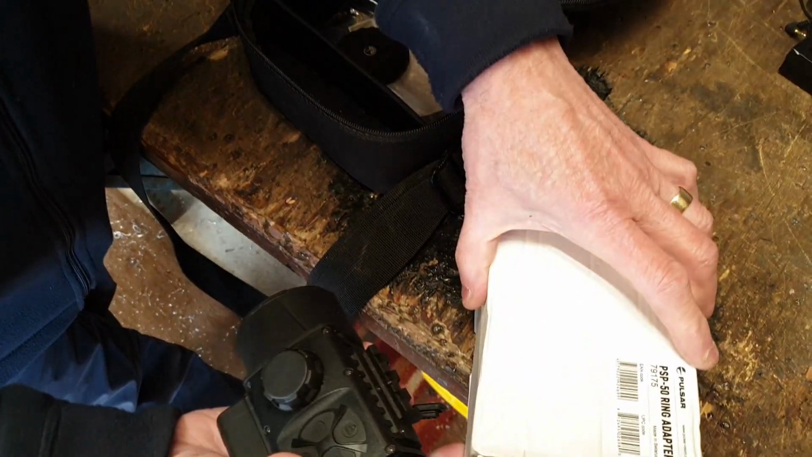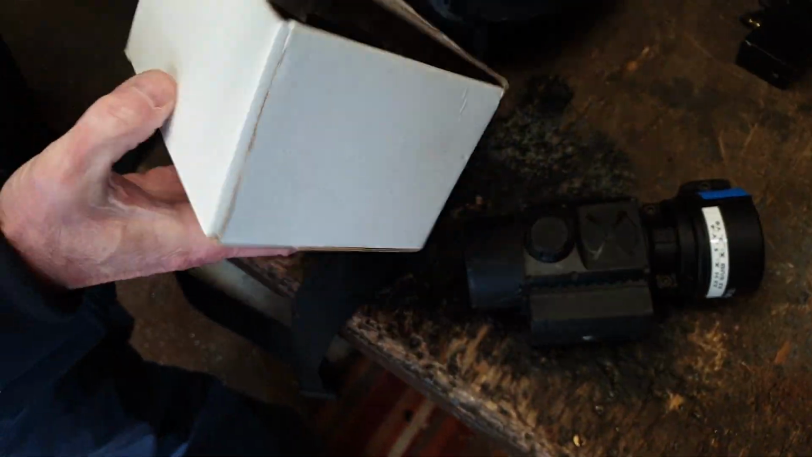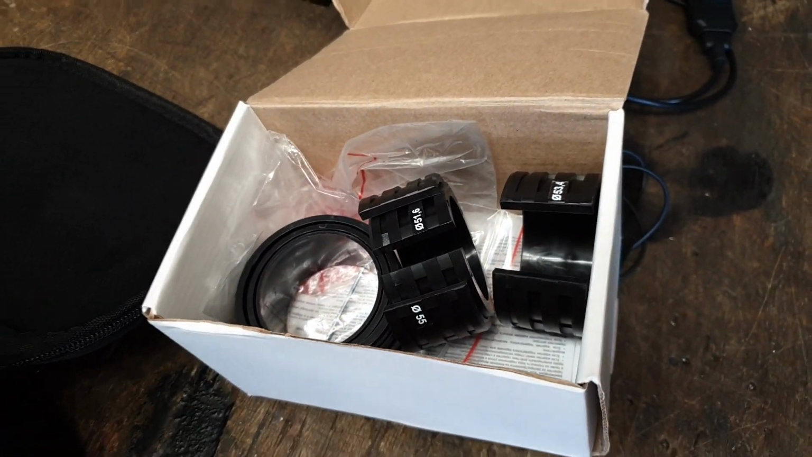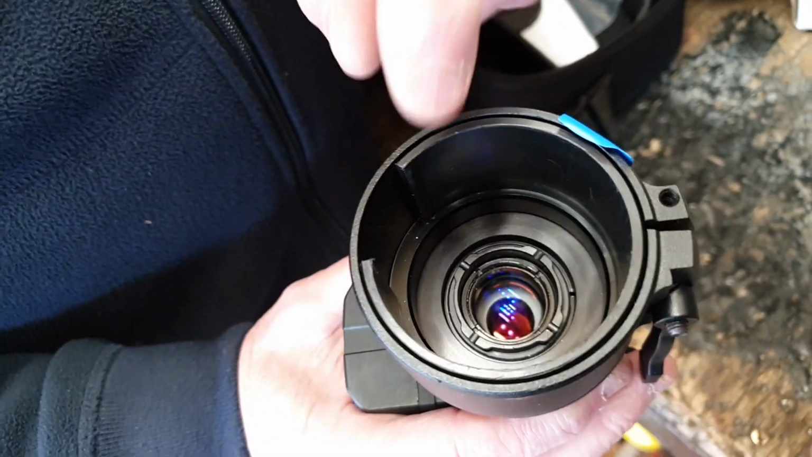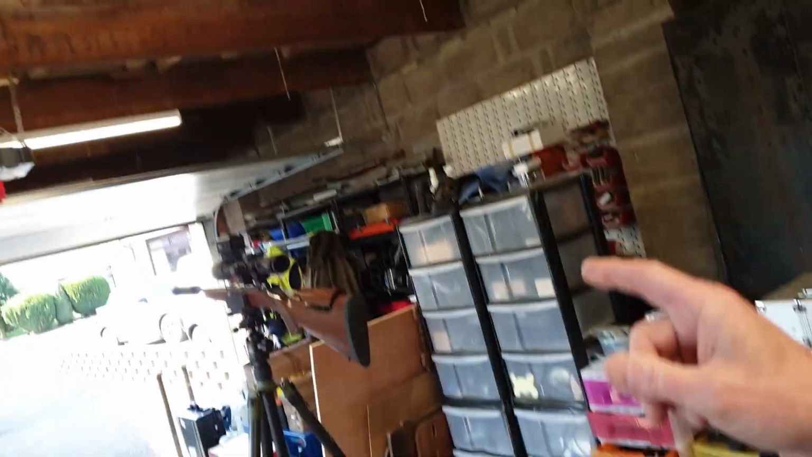Yep. Do you get different adapters? Yeah, you do. When you buy it, this is what they call the PSP50 ring adapter, and it is designed basically for scopes with nominal 50mm objectives. Right. Oh, I see. So there's different collars. There's different collars, and I've got a collar fitted in here at the moment. You can see this collar, and because that's the collar, it fits the scope that I'm going to put this on.